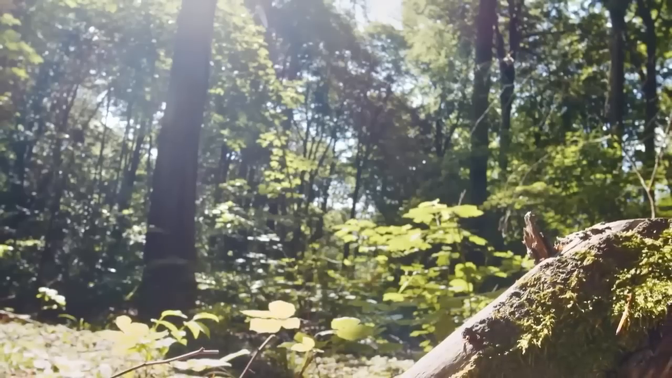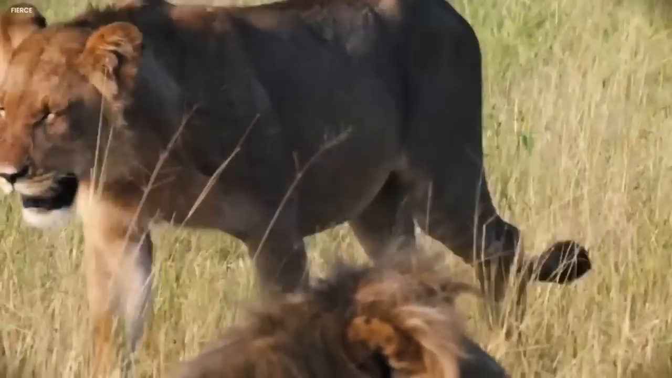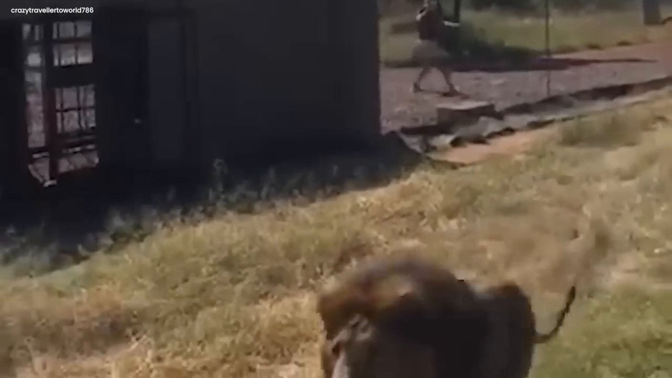Lion attack on man. As the sun went down behind the big trees in the jungle, some people exploring stumbled upon a really scary sight. A man wearing torn clothes was in big trouble. There was a fierce lion circling him, looking super hungry. The air got tense as the travelers gasped, completely shocked and stuck in place.